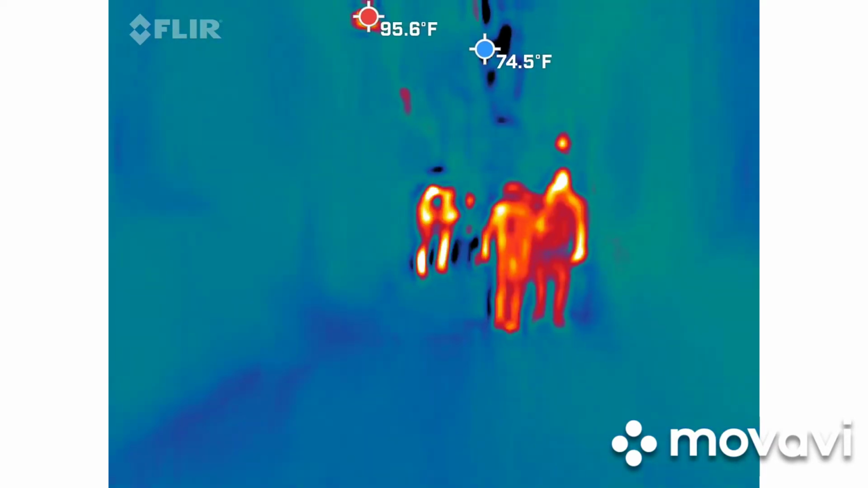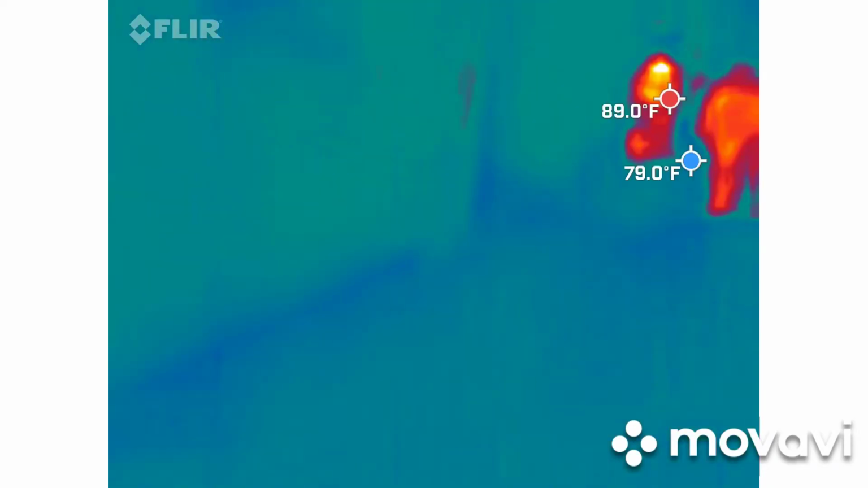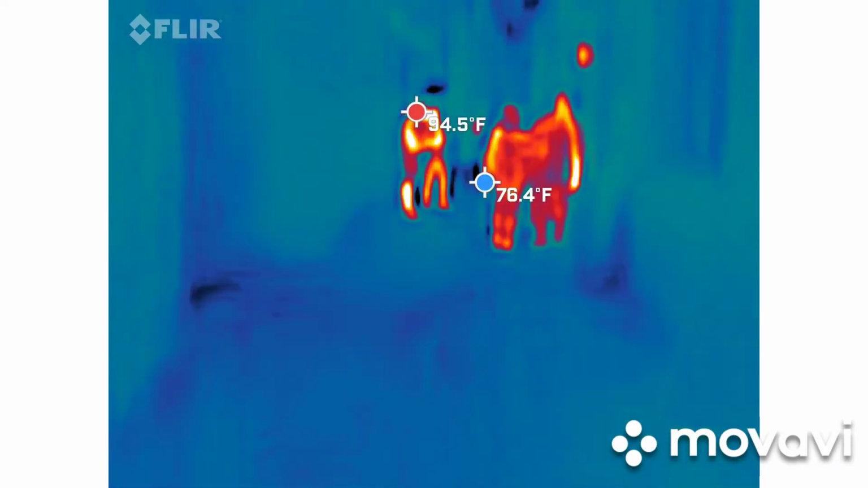Palm tree touched me on the back of my neck. Oh shit. Damn palm tree. Playing tricks. Hair standing.